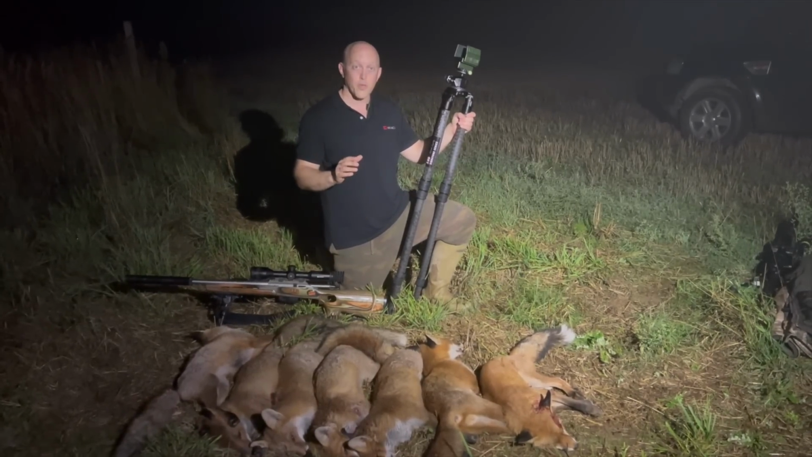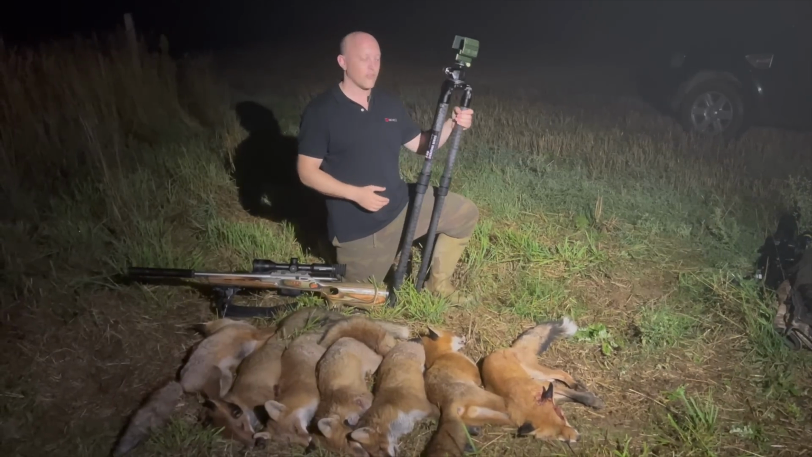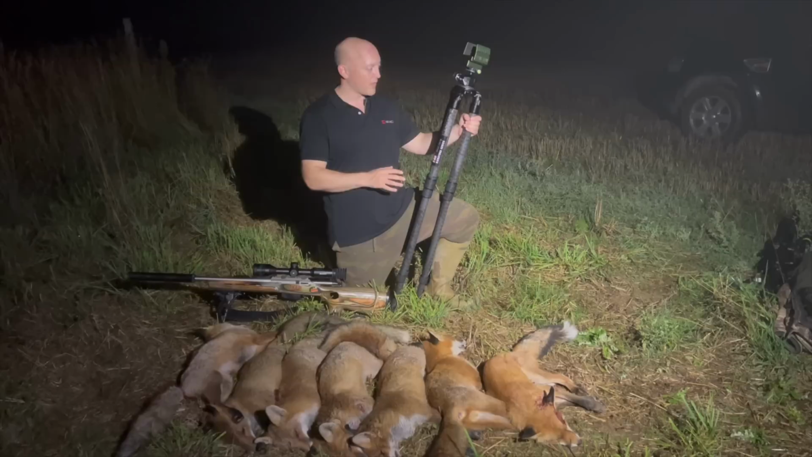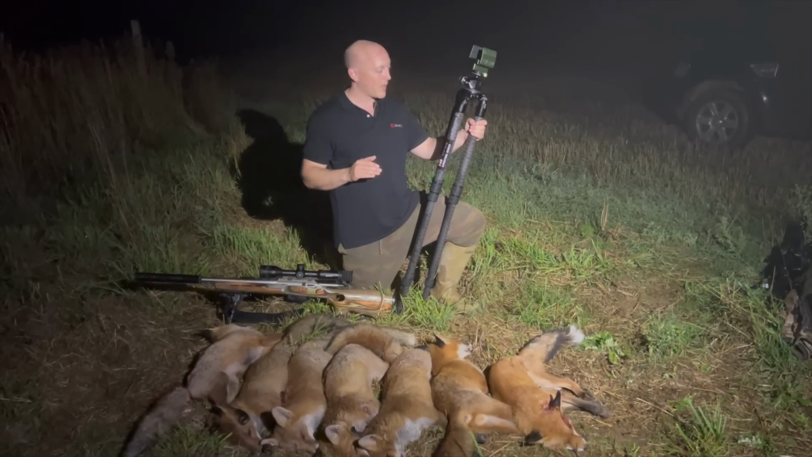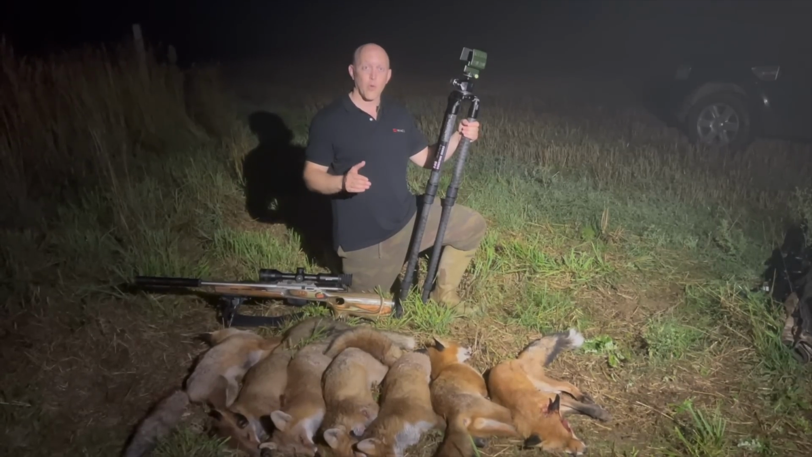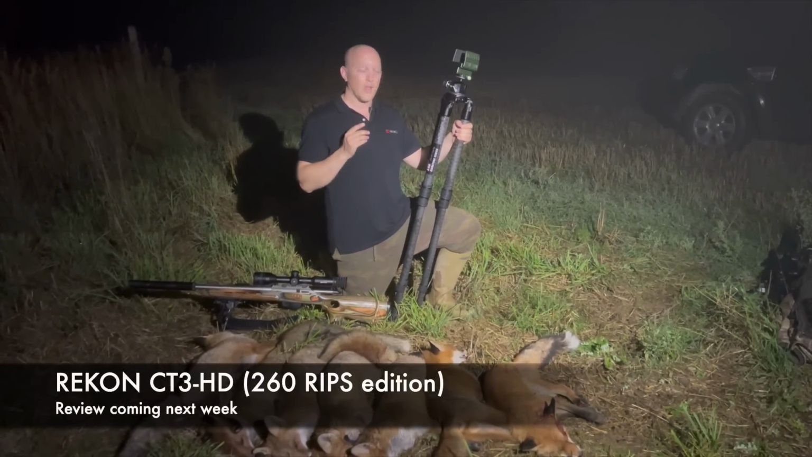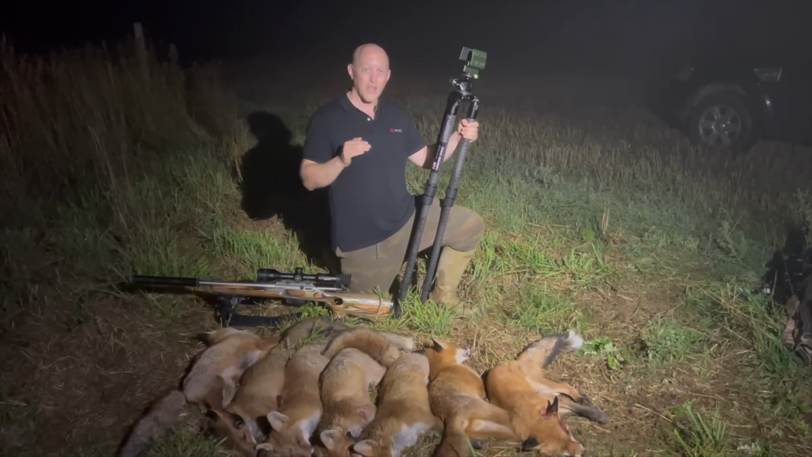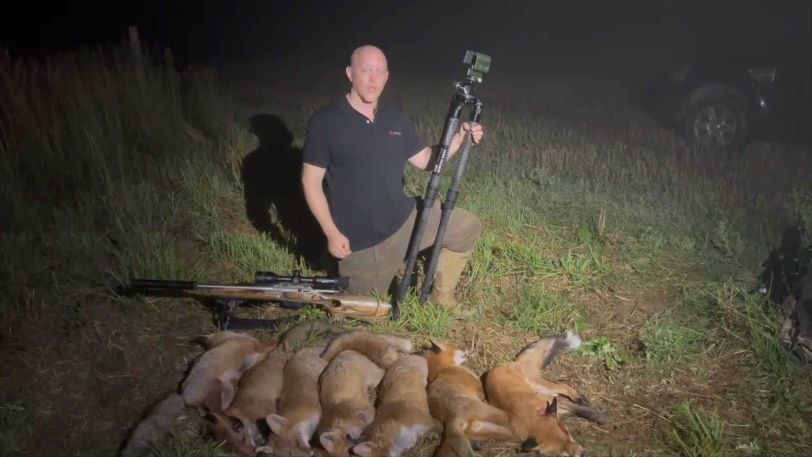I was a little bit dubious at first because they are very big and quite bulky in comparison to the usual sticks. But this CT3-HD, the Mark Ripley version, is super stable. I'm completely sold on it. They're not the cheapest things in the world, but again, when you're out and your shot depends on it, I have yet to use something that's as stable as this. I dare I say it's probably even as stable, if not more stable, than going off the bipod on the bonnet of the car. Rock solid.